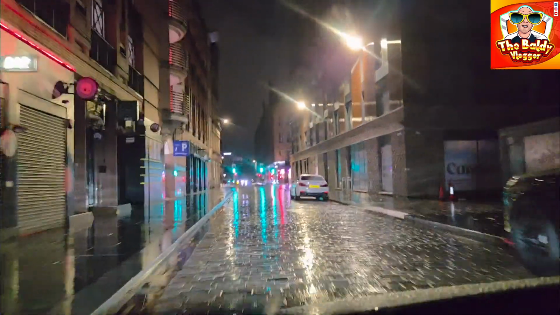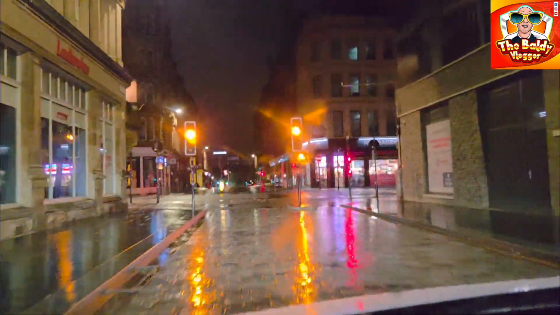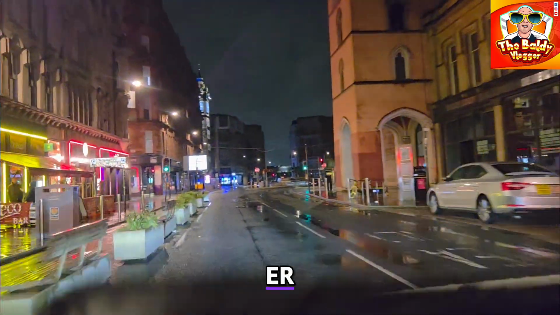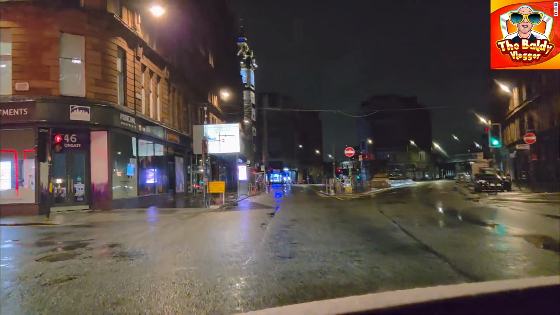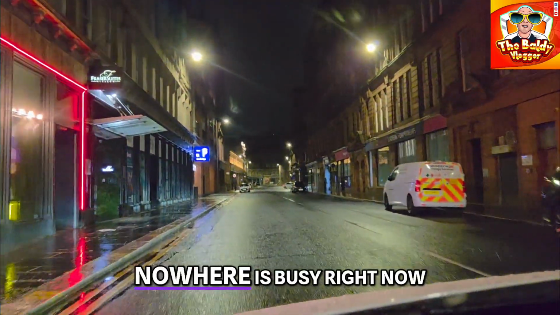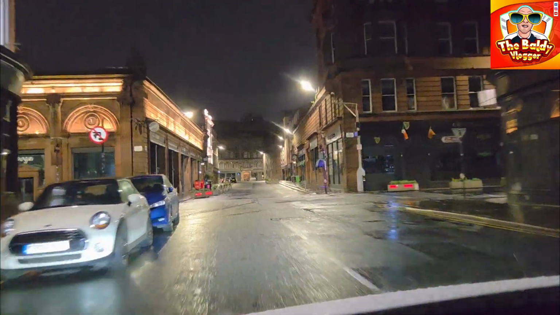This is very popular. It's Grace's Battery on the left-hand side. There it is, that one there. This isn't normally on. Oh, just got through there, just got through. And on my right, very popular again, Pateco and Maggie's. Yeah, it's not too popular right now, is it? But it does get busy, honest. Nowhere is busy right now. Where is everybody?